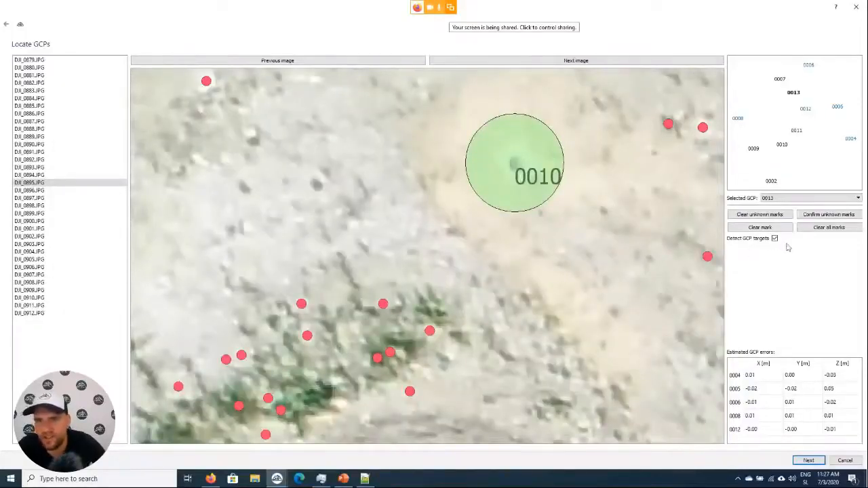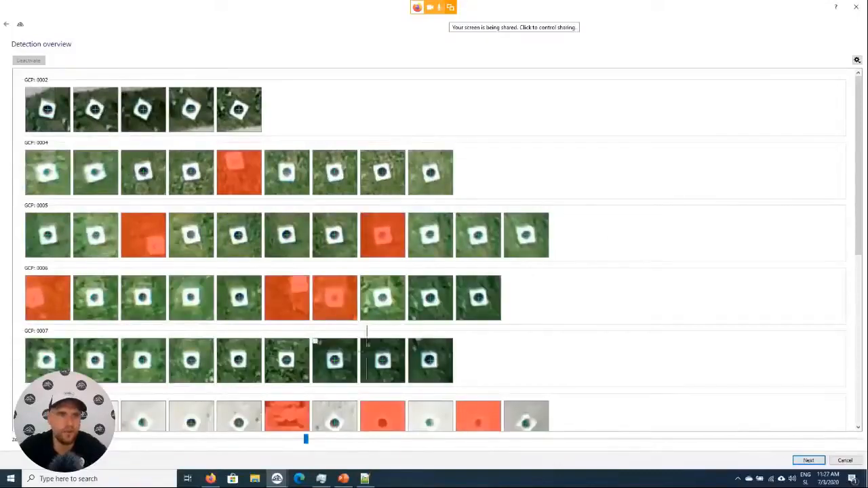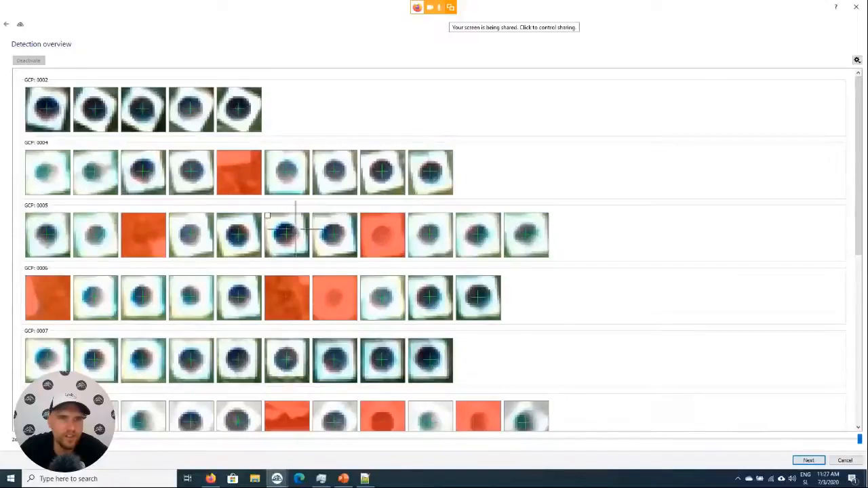Then we have here this detect GCP targets checkbox. The software will go and inside of this circle it will try to detect the center of the black dot. And here we already have results. For example, ground control point number 2 is visible here on images DJI 899, 900, 901, 911, and so on. We just go quickly through it.